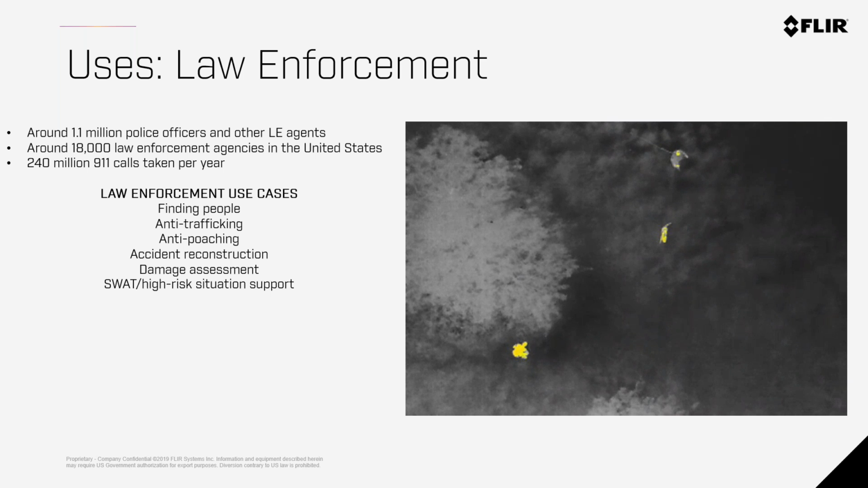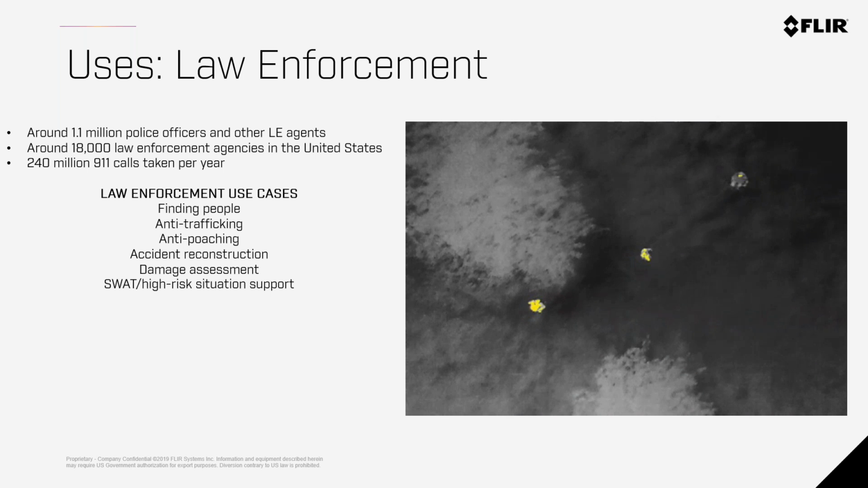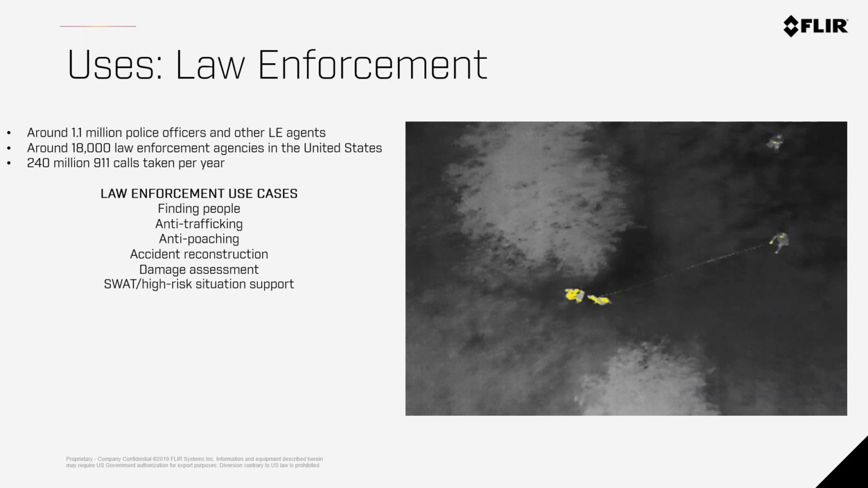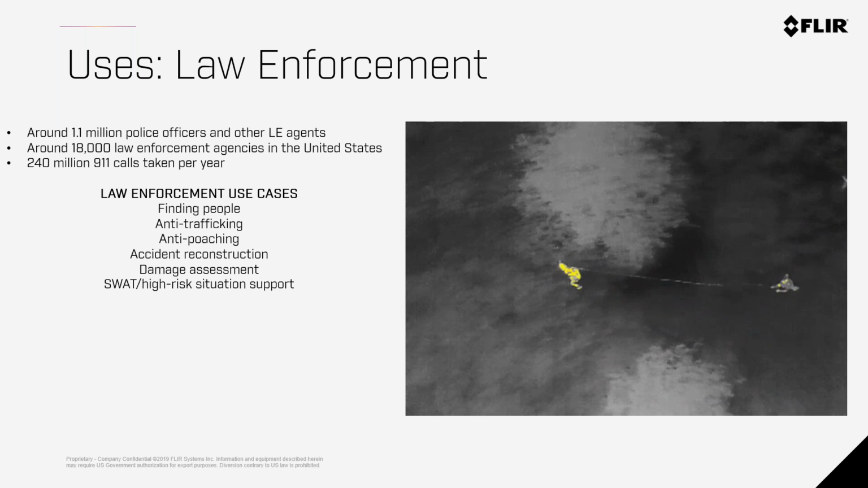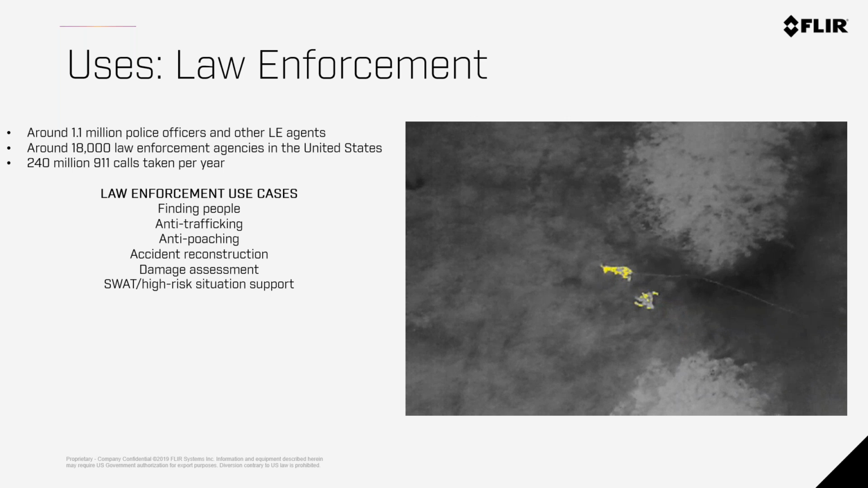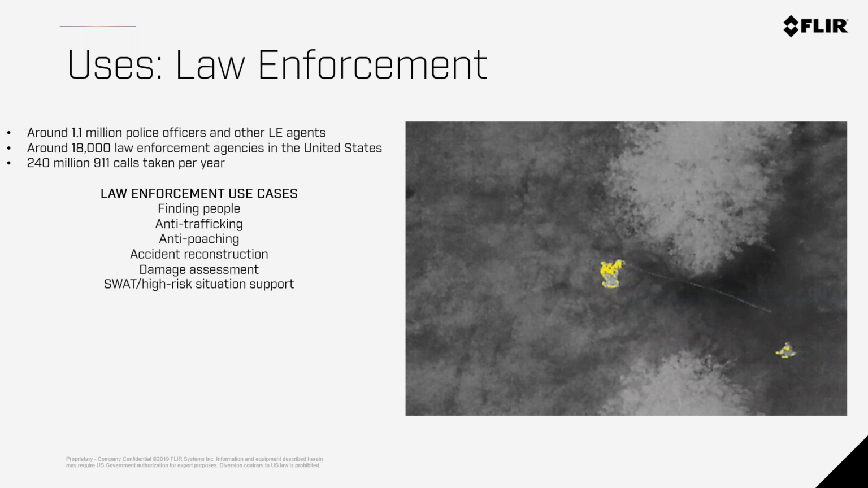So this was done in Texas. They had an officer, this was in a training, go hide somewhere. He was about a half-mile away from the facility. The drone found him within minutes. The dog found him after the drone, clearly. But it's one of the cooler ways to see how this technology makes finding people very easy. This video could have been done in the middle of the day. It could have been done in the darkest of night with not a single light in the area, and you would still see this exact imagery. And just seeing how potent it is to find people is quite impressive.